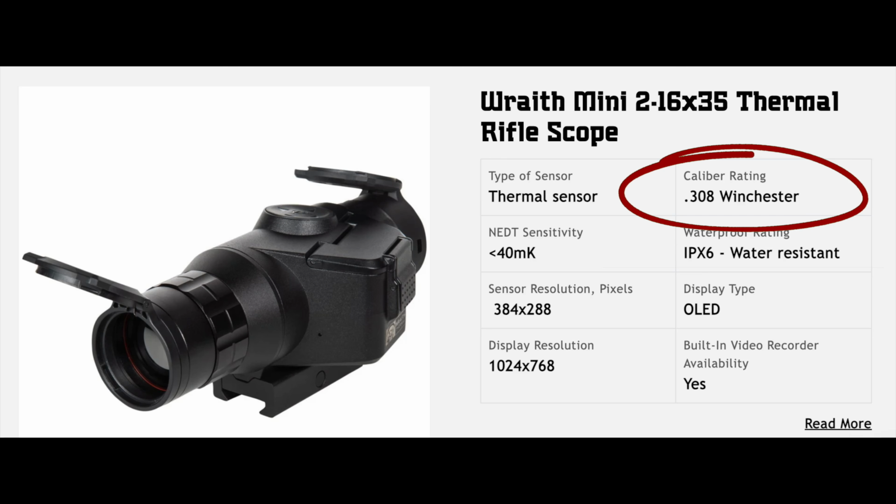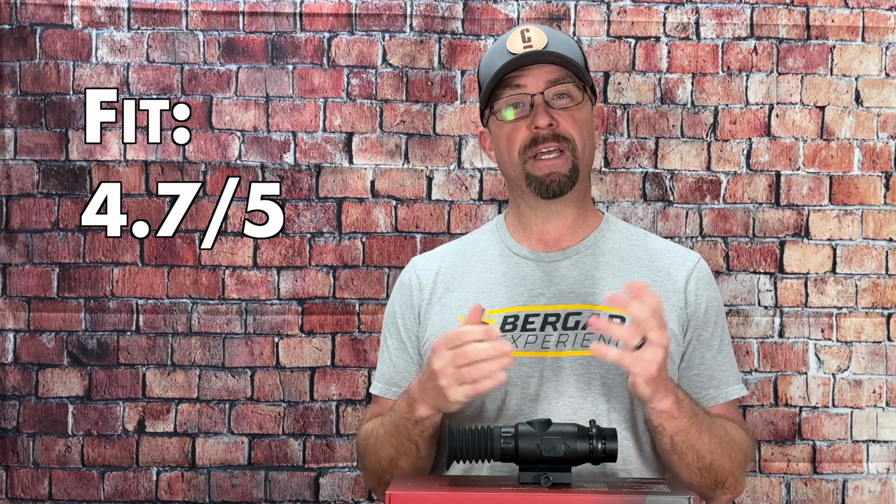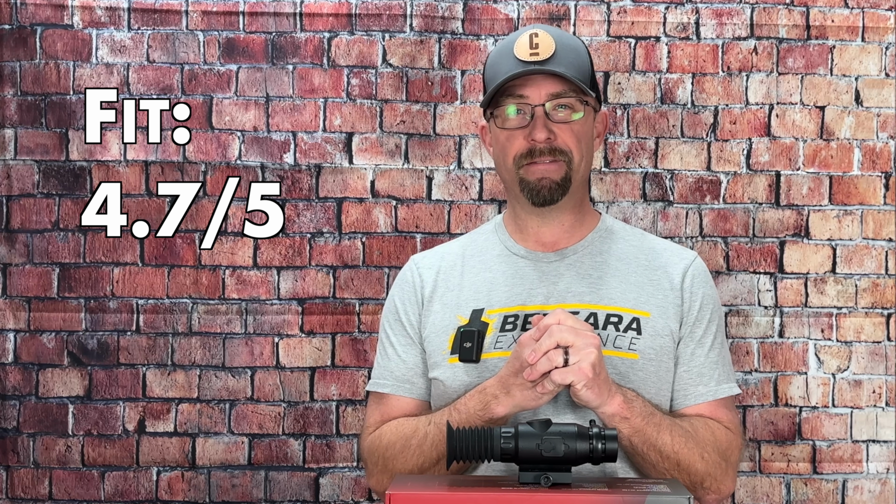Lastly, they say it's rated for up to a .308 caliber rifle, so basically don't put it on anything bigger than that. So knowing I could have really used a mount extension for my bolt action rifle and remembering the caliber restrictions, but being very appreciative of the small size, and it'll basically fit any gun with a pick rail out there, we're going to give fit a 4.7 out of 5.